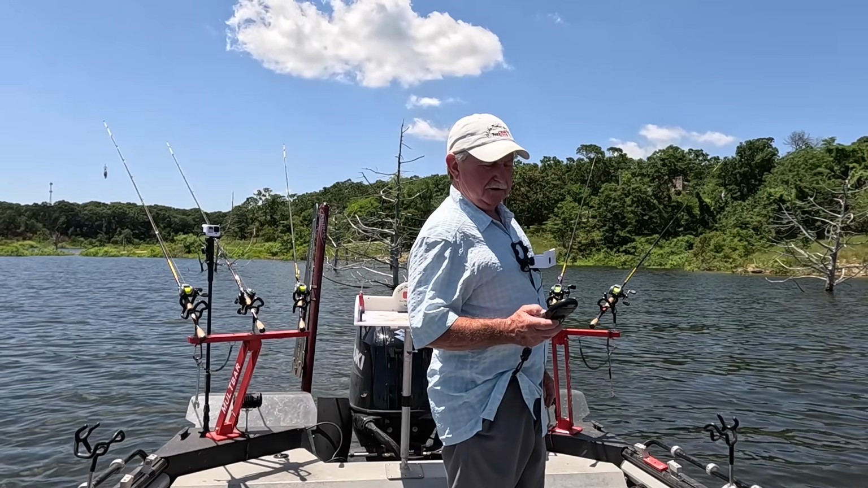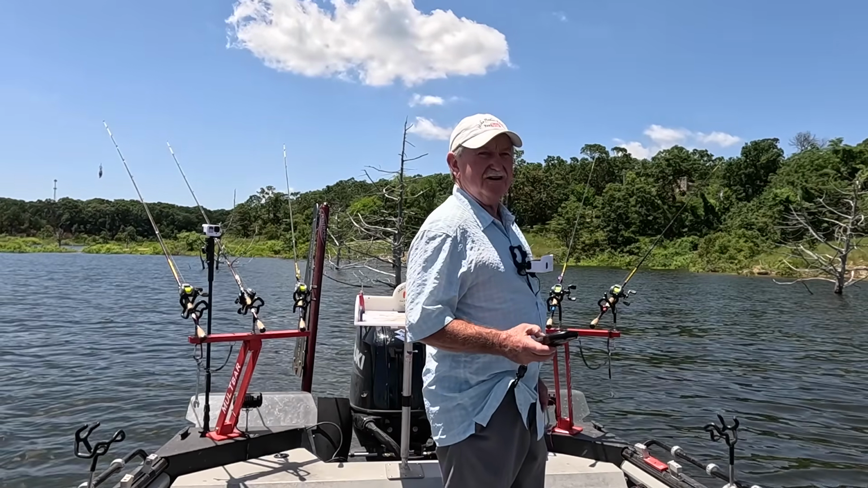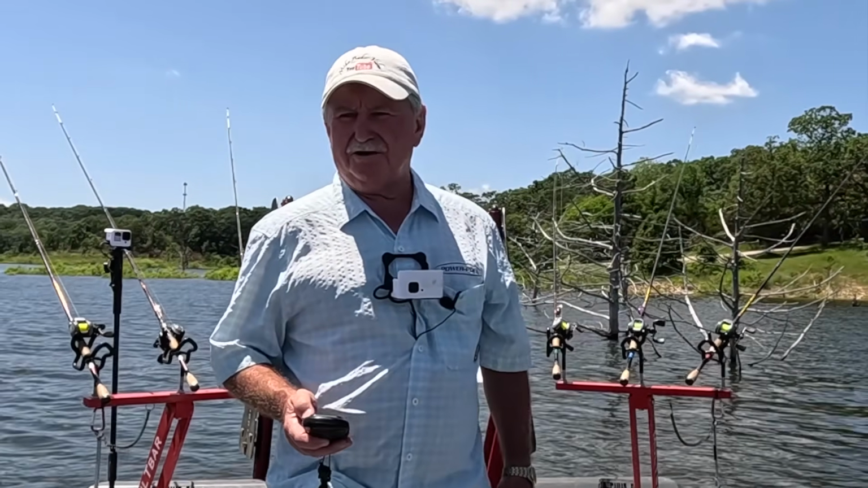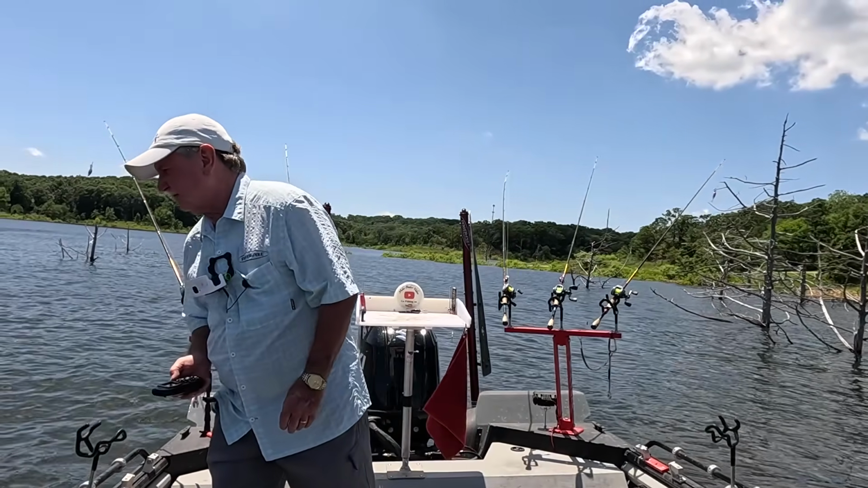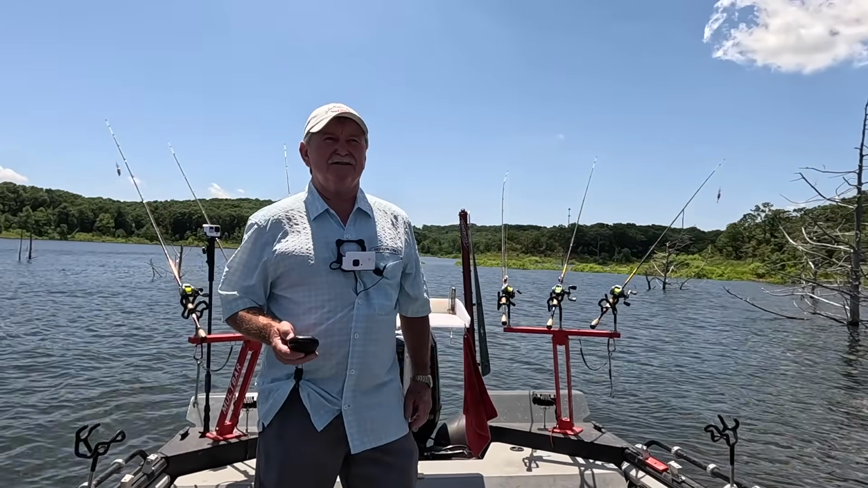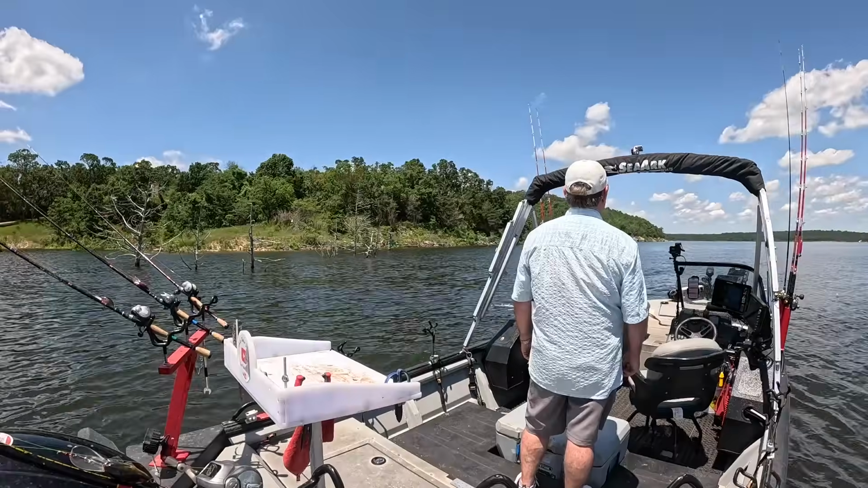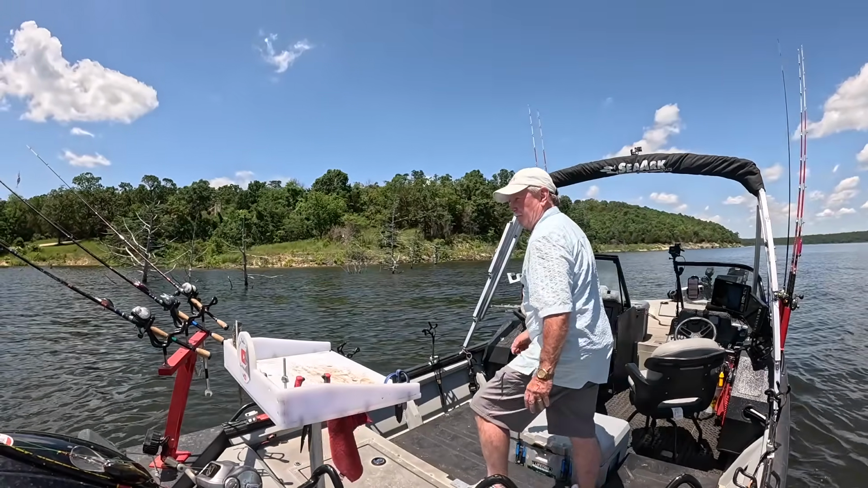I'm going to set my target speed at 1.6 miles an hour. Let my motor get going here and get going in the direction I want to go, and then I'm going to throw them out. This water looks pretty good. I'm optimistic. We'll see. All right, I think we're headed the direction we want to be.